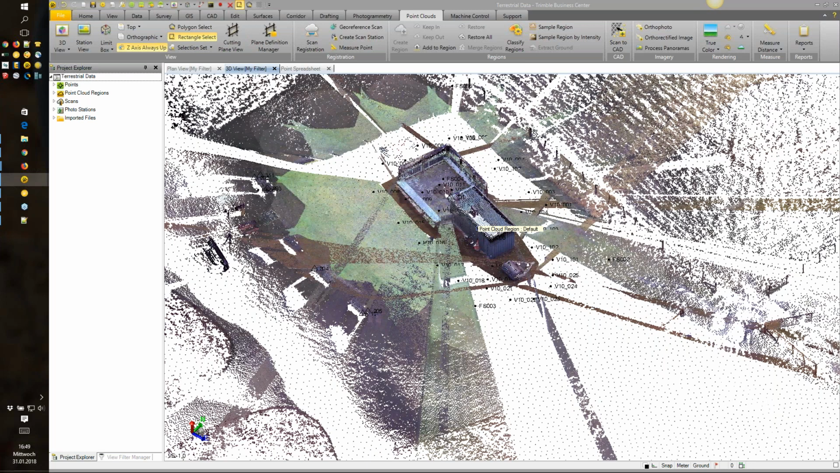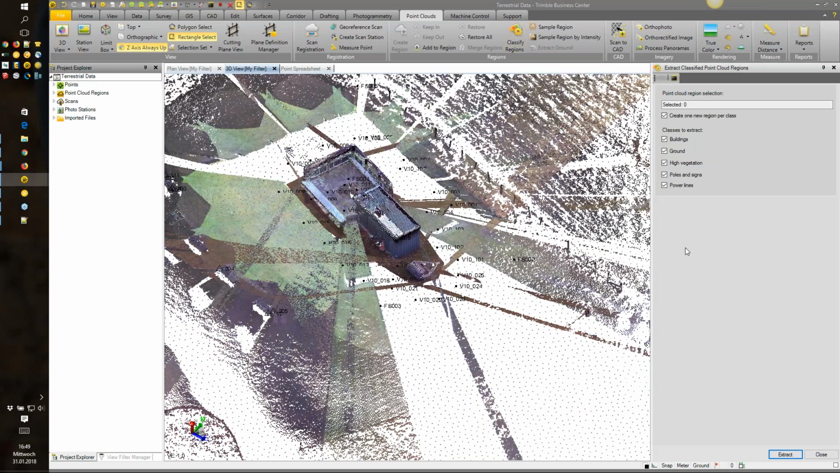Some customization questions. Right now, we've got those five pre-built classification types: the high vegetation, structures, poles and signs, power lines, and ground. We're constantly looking to grow. We are in an aggressive growth mode here with supporting the SX10 and scanning, generic scanning workflows in general on TBC. So right now, there is not the ability for the user to customize specific classes to extract.